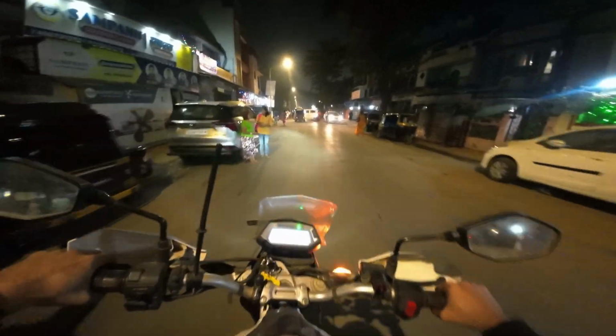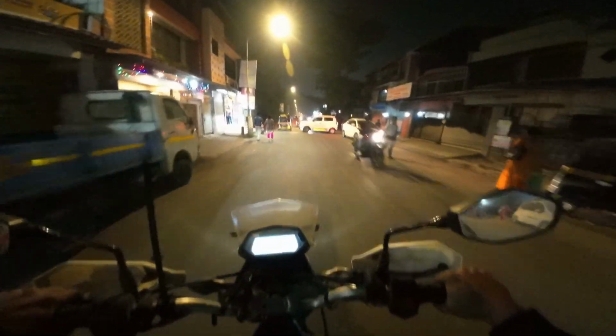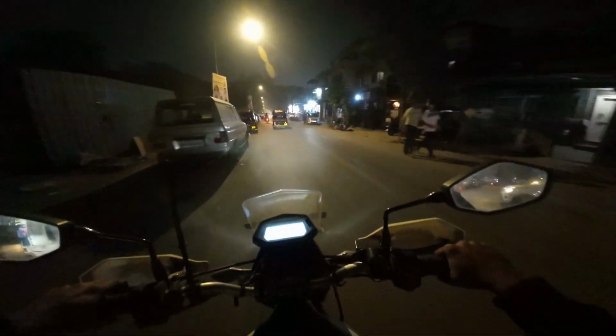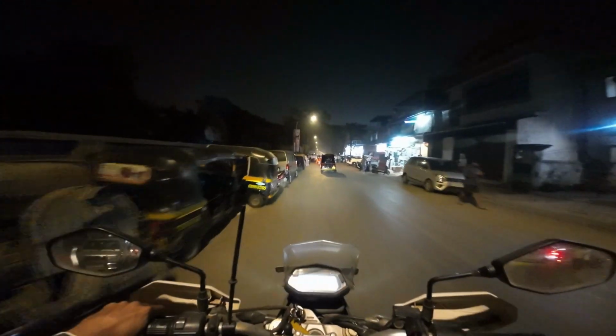You see the amazing road, or I must say, amazing potholes that have been made. What would I call?